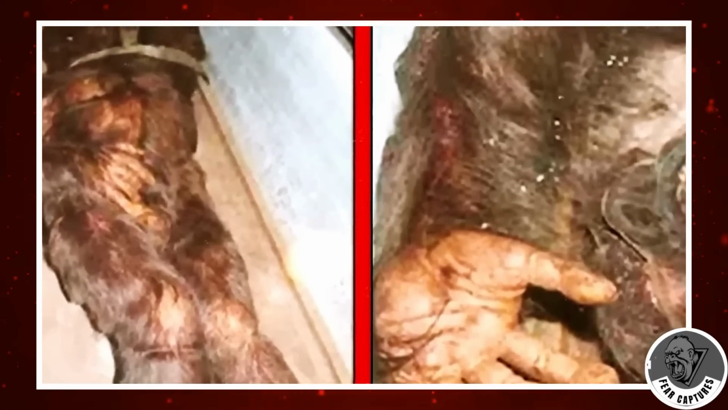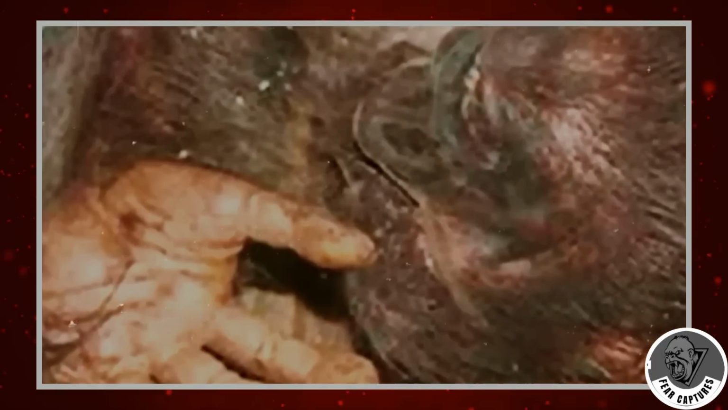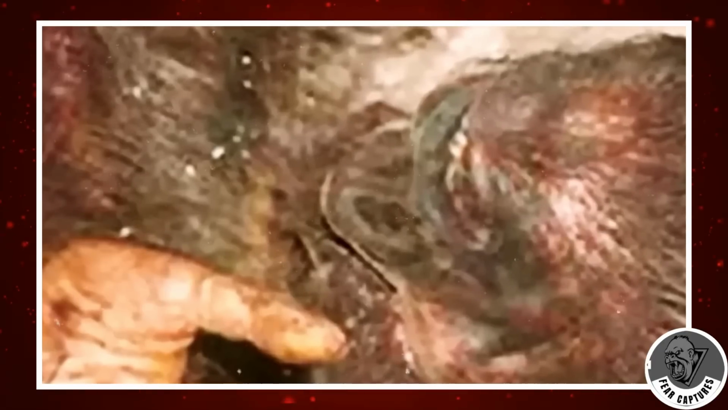And to make it even crazier, he claims this Bigfoot wasn't just chilling somewhere. Nope. According to him, it was taken down and kept preserved in ice. Now, imagine stumbling upon that during your adventures, recording it, and then blasting it out to the world. Sounds like a wild discovery, right?